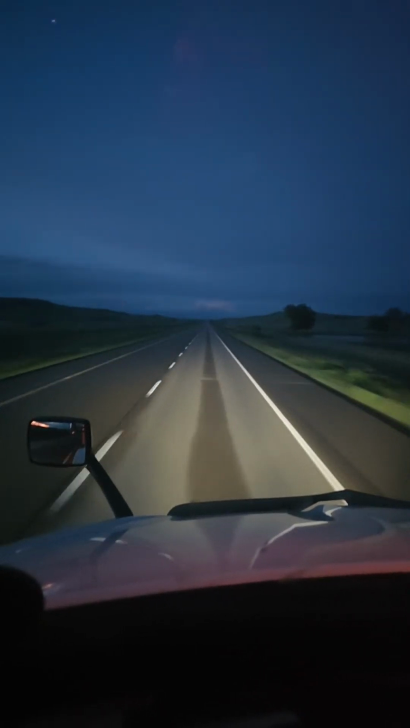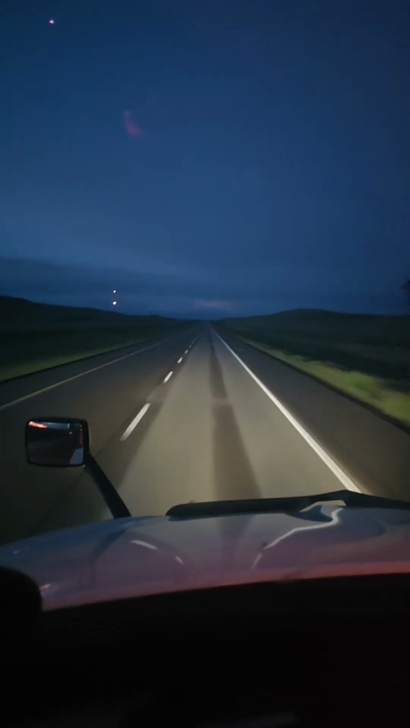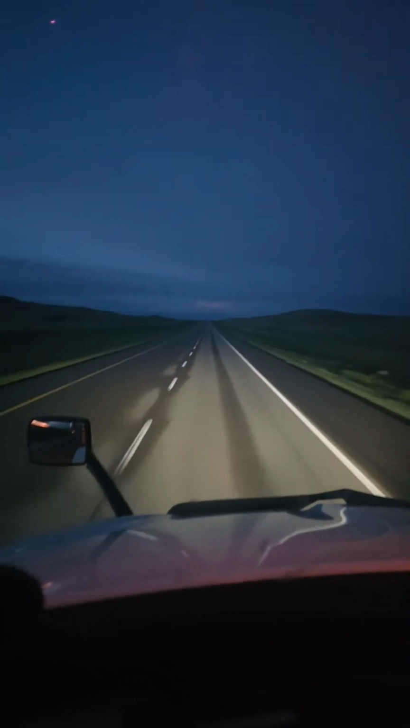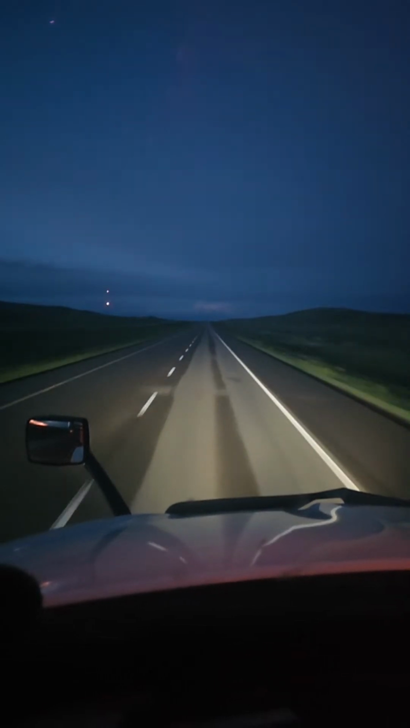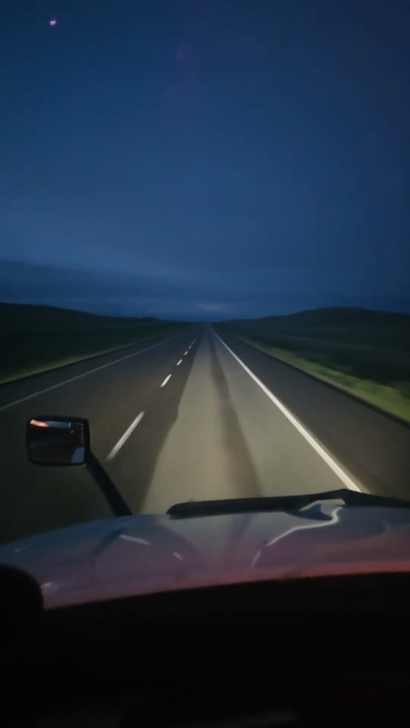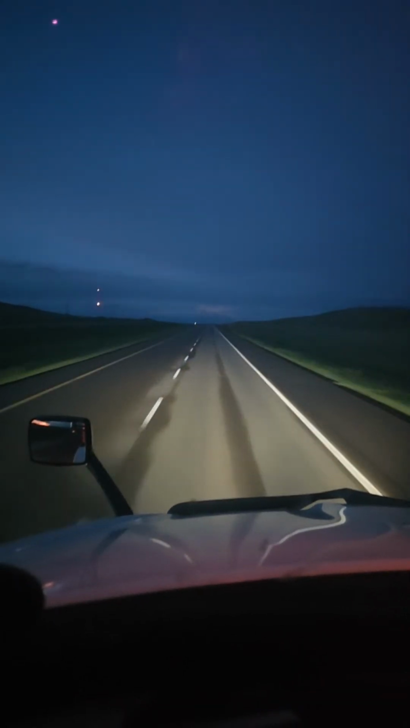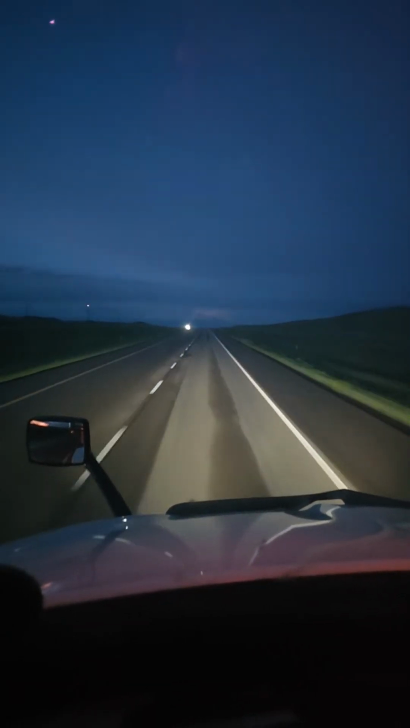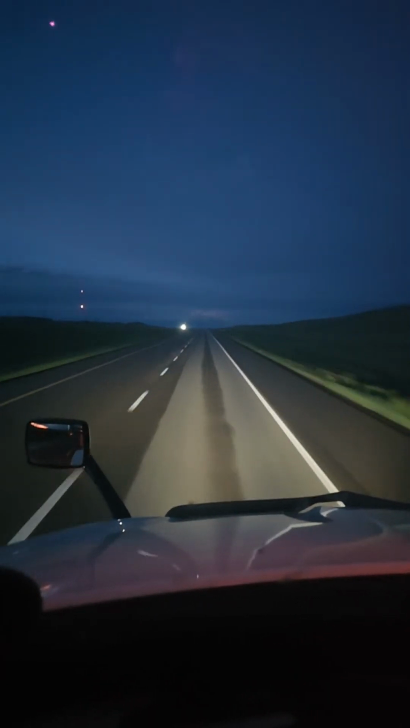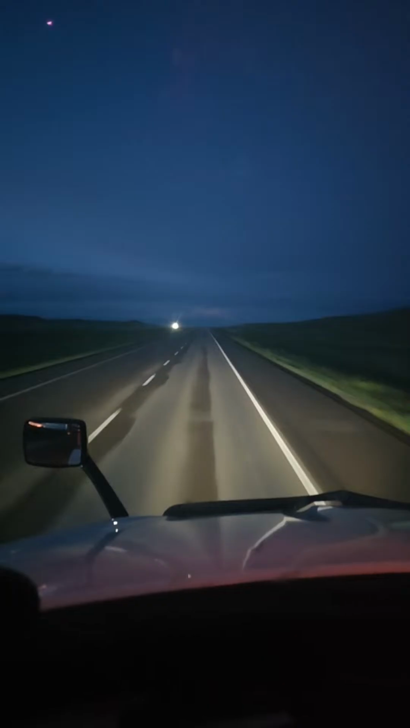State border ahead. We are 5 miles away from Saskatchewan, Canada. It's 53 degrees. The good thing being in these areas is that it's not too hot. Actually because of the rain and the storms, the temperature did go down. It's been 50 degrees, no more than that, even 49 degrees, 45 degrees.